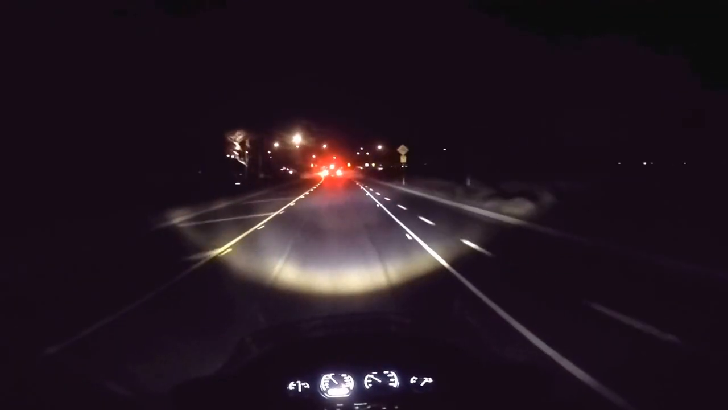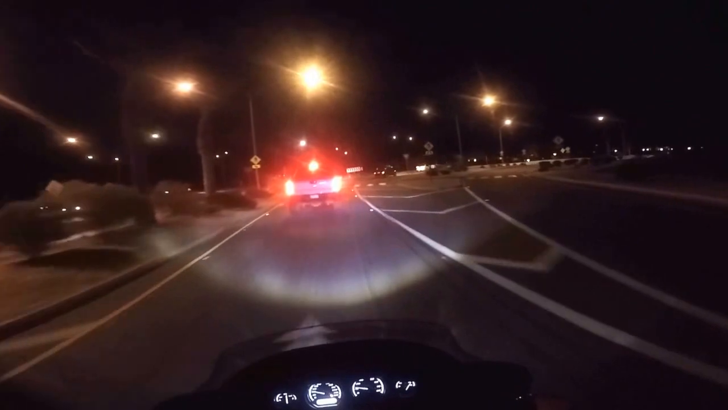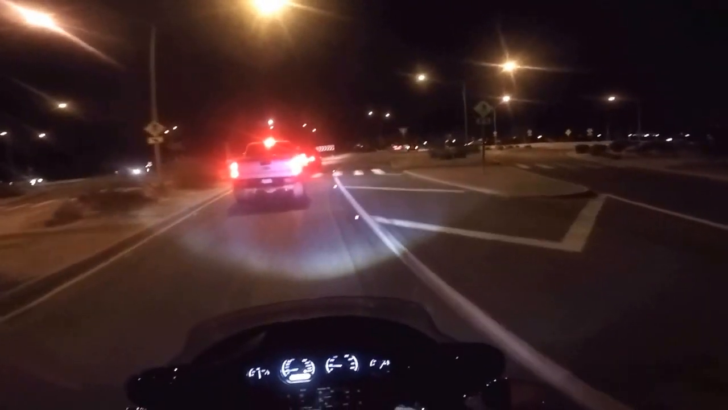That is a big moon out tonight. Now who knows what it looks like for your view. Now this is just headlight only, no spots. Approaching a roundabout.